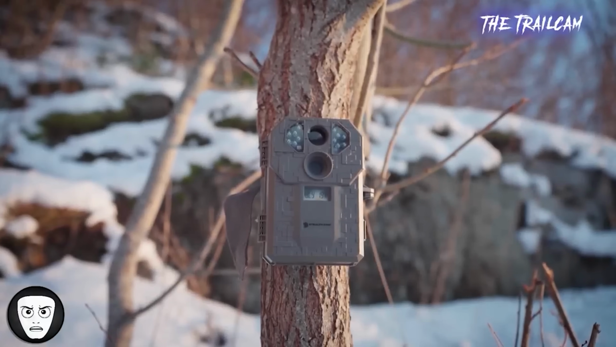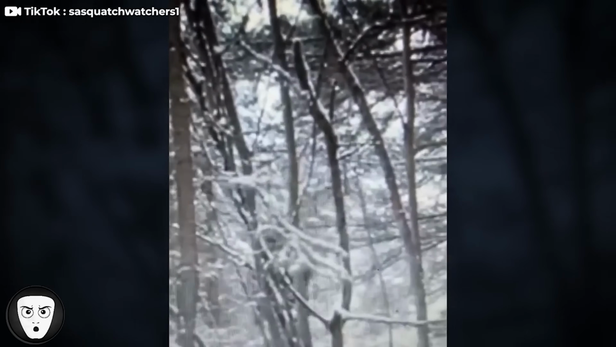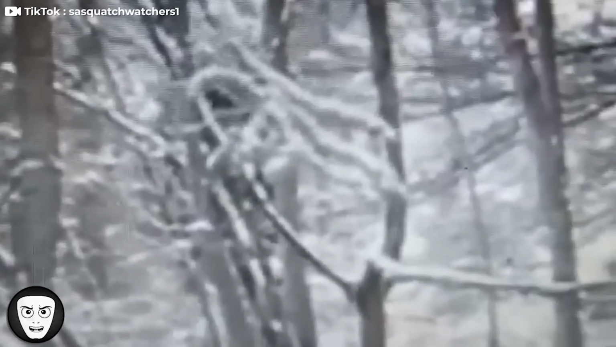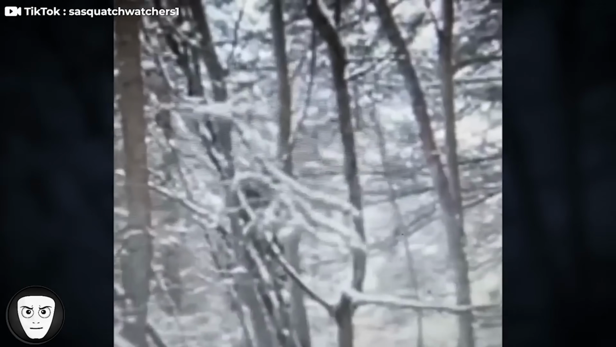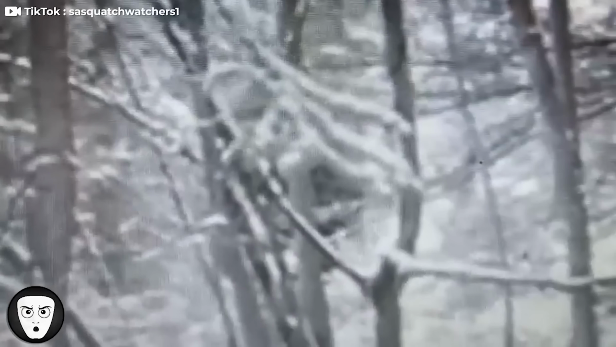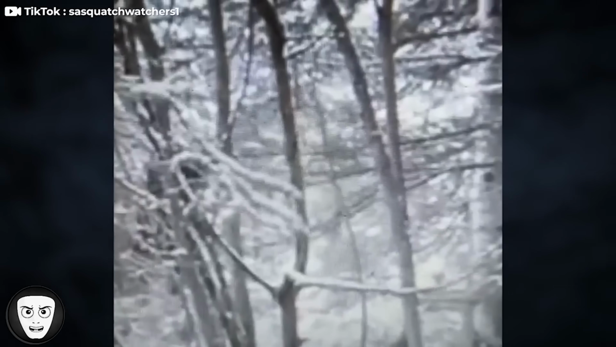When a person reviewed their trail camera placed deep in a forest, they were shocked by what they saw. A large, dark, upright figure appeared between the tree trunks. Some believe the footage matches classic descriptions associated with Bigfoot sightings reported for decades. Others argue it could simply be a misidentified known animal, caught at an unusual angle or partially obscured by darkness and vegetation. Or maybe just a person, even though that seemed very unlikely to the trail cam owner. The figure remains unidentified.